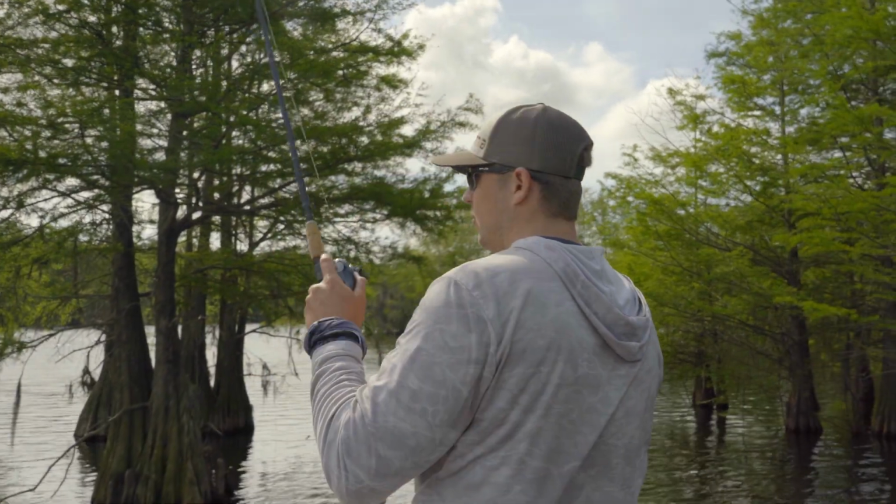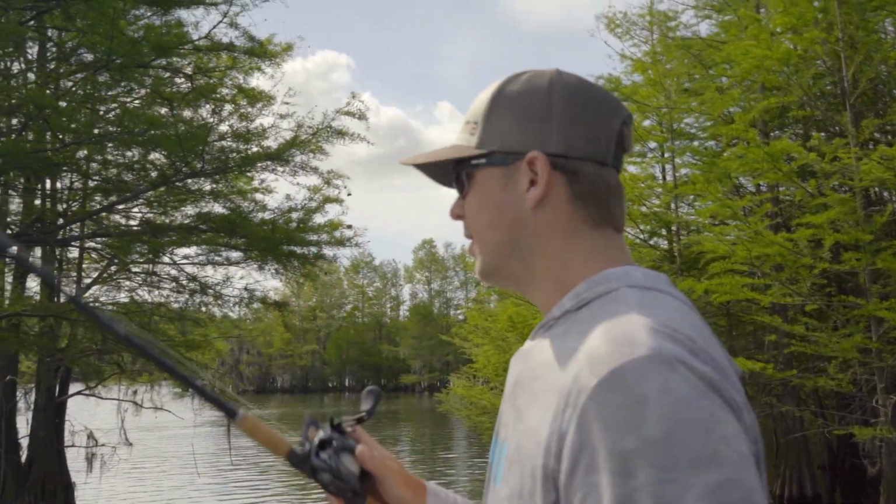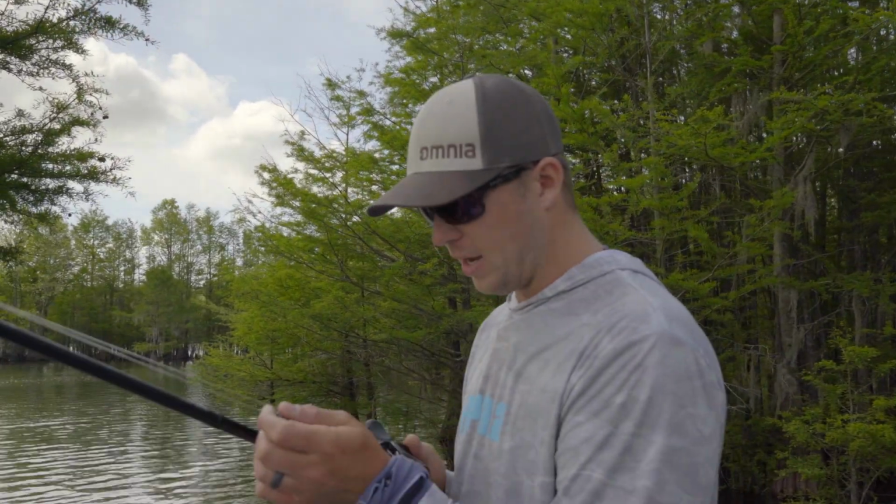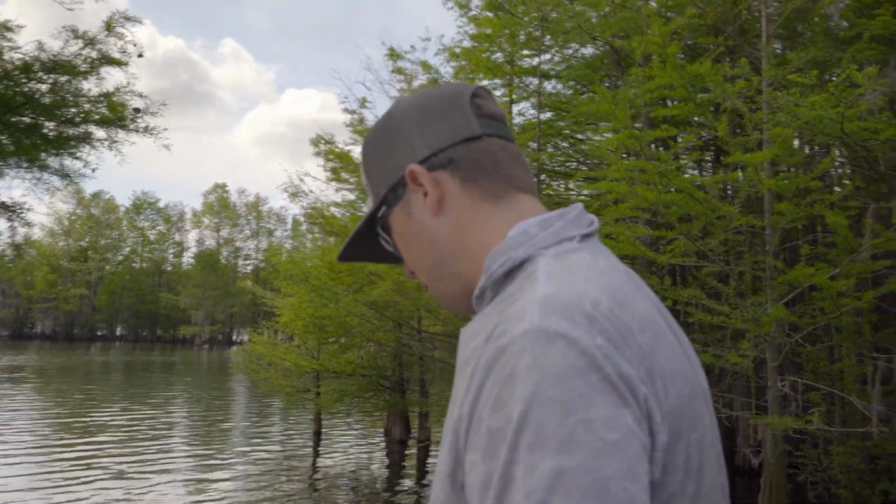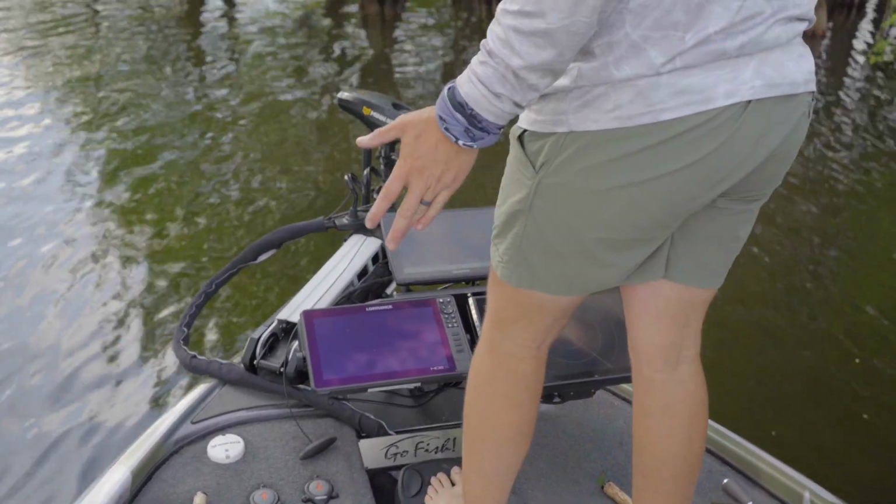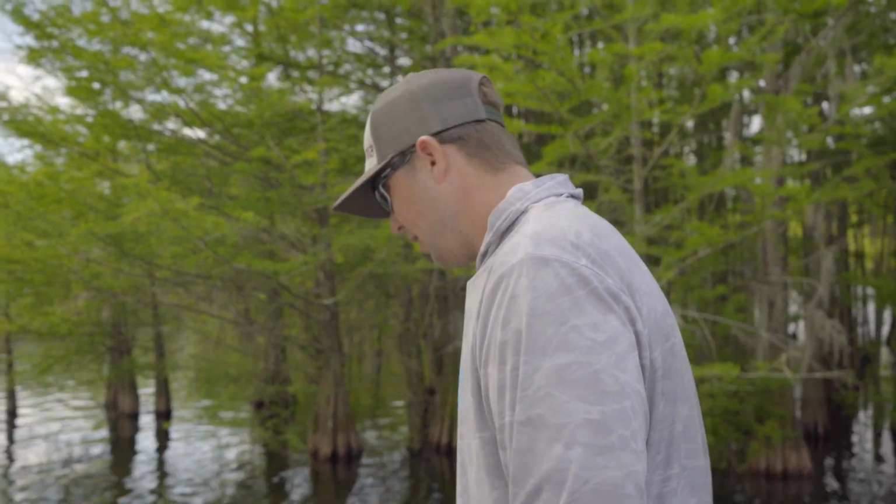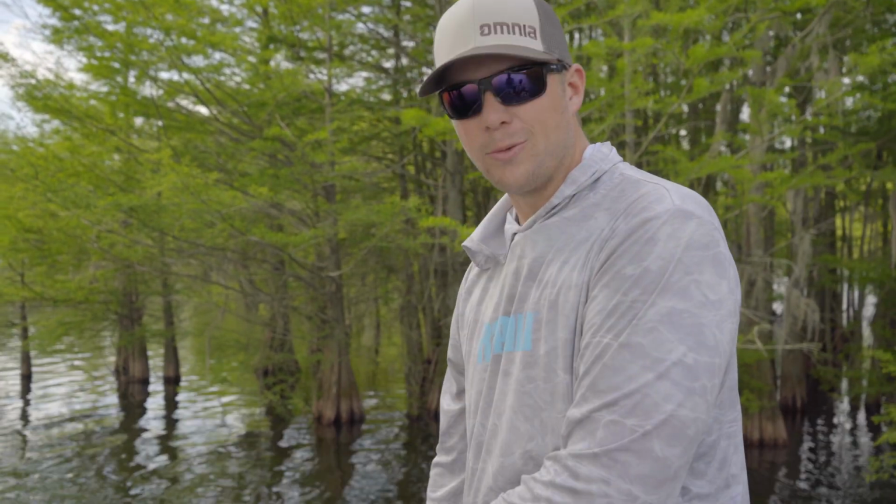All right, guys, the biggest talk probably in the last couple years has been forward-facing sonar technology, the difference it is, how much. I got live scope. I ran Garmin live scope a couple years ago, and I wasn't really that good with it. That's the Garmin. We're actually real shallow right now, so you can't get a great view on it, but I didn't get really good with forward-facing sonar until I paired it with 360.